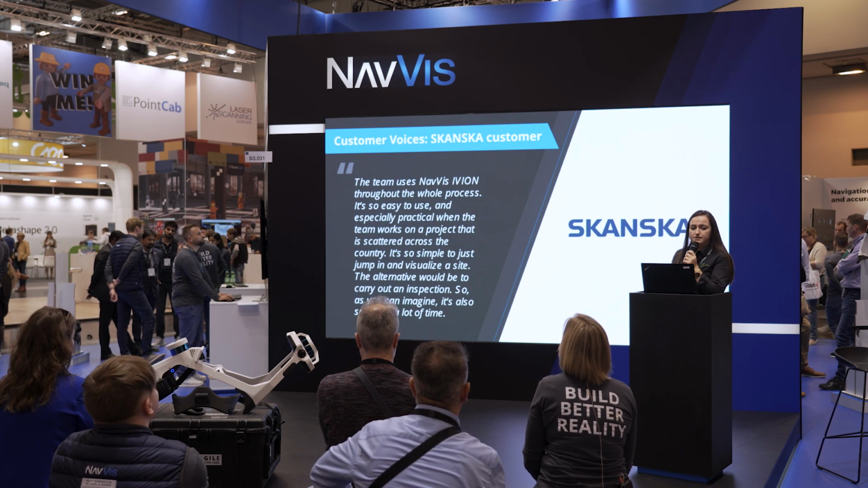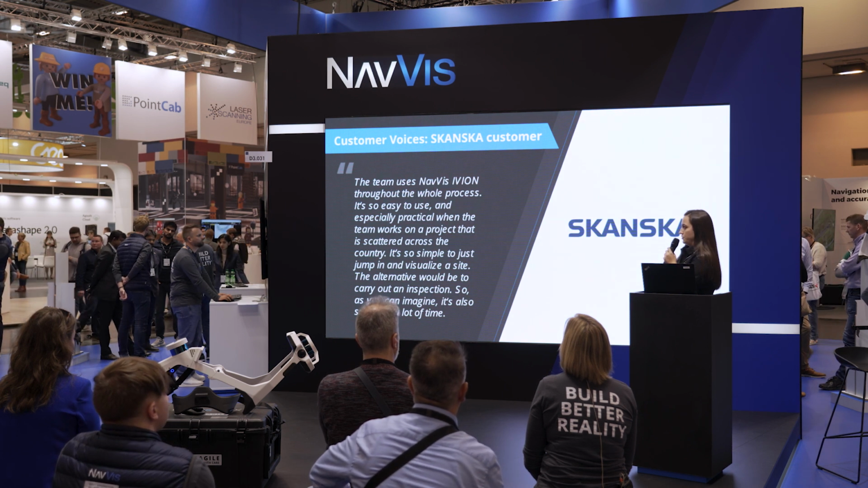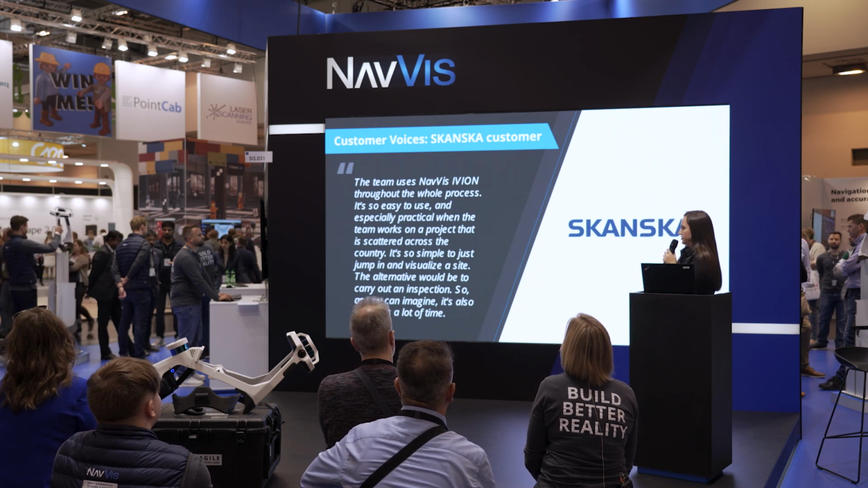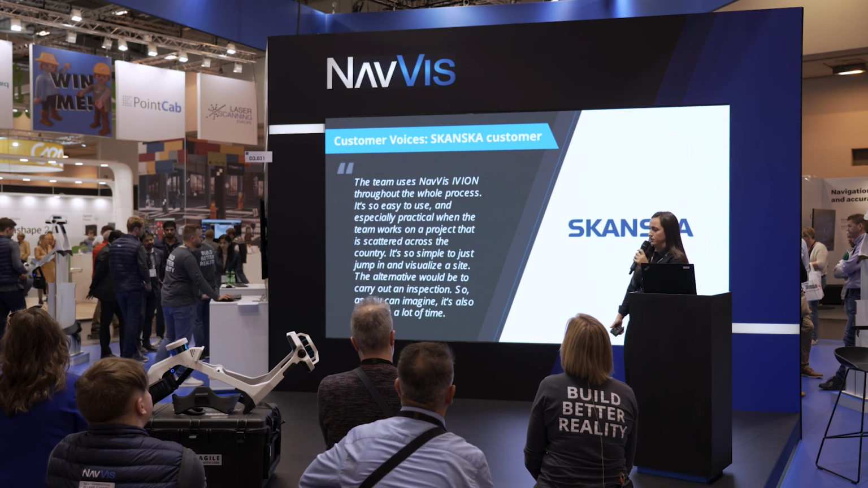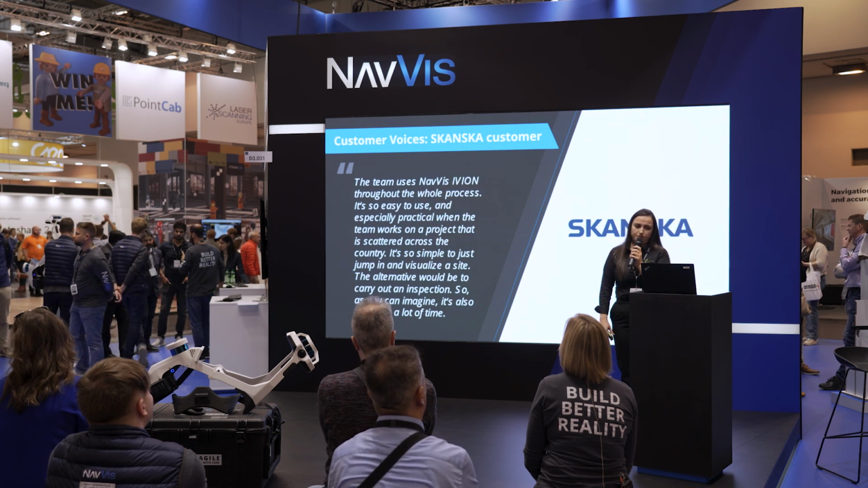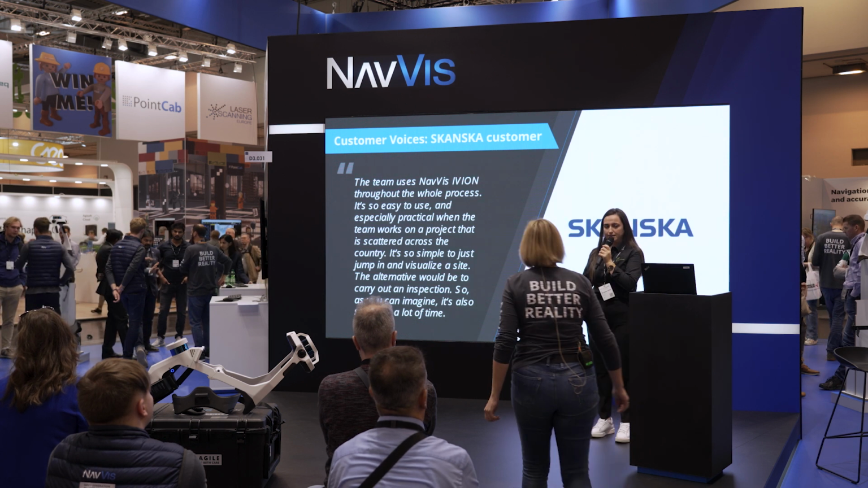It's easy to use. It's especially practical when the teams work on a project that is scattered across the country. It's simple to just jump in and visualize a site. The alternative, of course, would be to carry out an inspection. So, as you can imagine, they are saving a lot of time. Yeah. So, I think that was all.